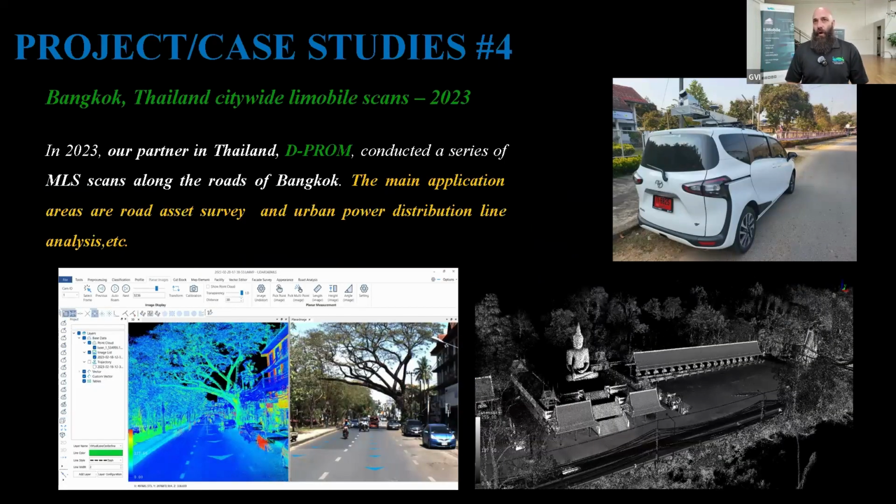One of our clients, DPROM, based in Thailand, did a specific series of scans within Bangkok using MLS and the LiMobile. Their key goal was road asset surveying and urban power distribution line analysis, similar to what we showed earlier, making sure that trucks can move through these cities, as some of these areas were originally very small and not heavily trafficked by transportation, in regards to commercial trucks and large shipping containers.